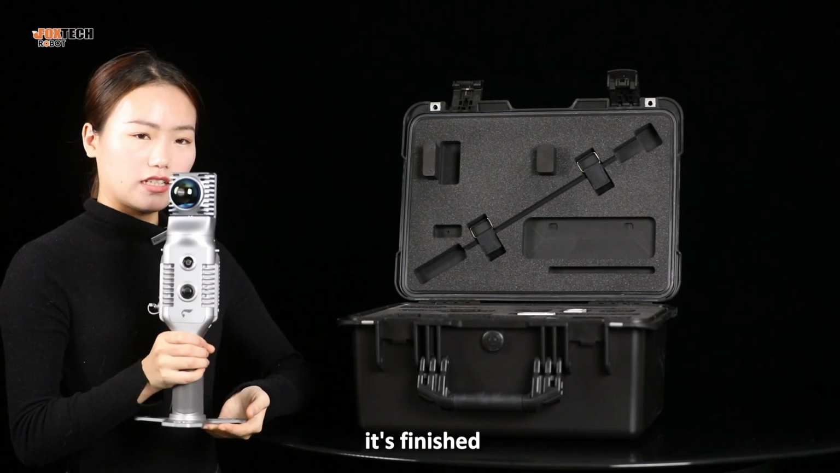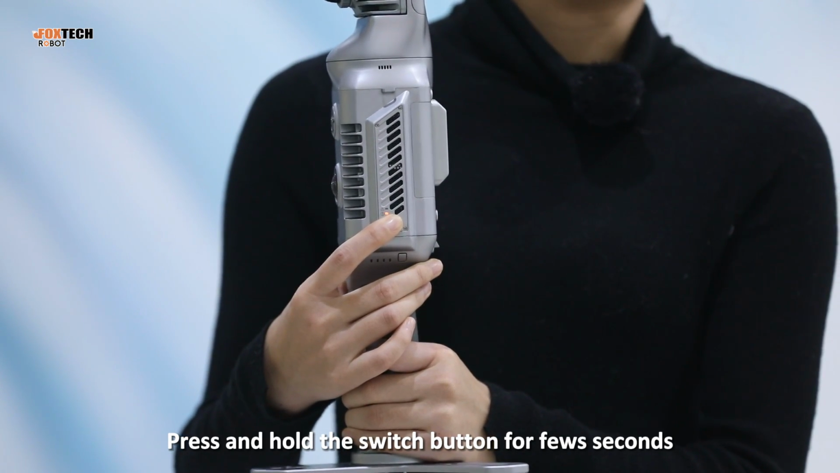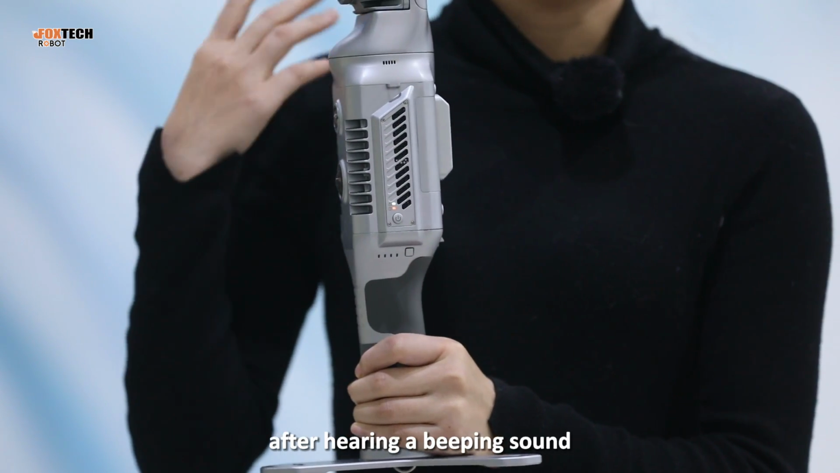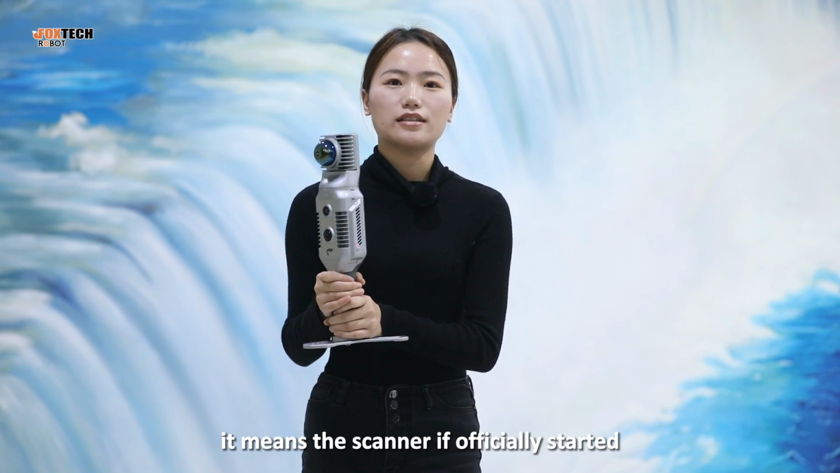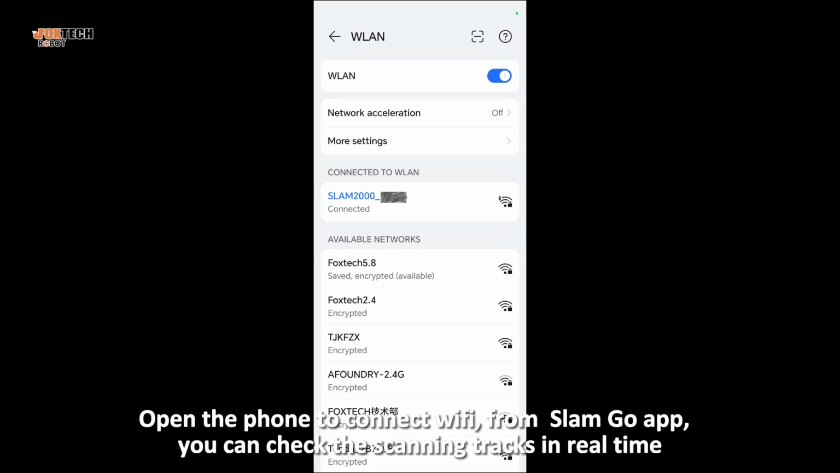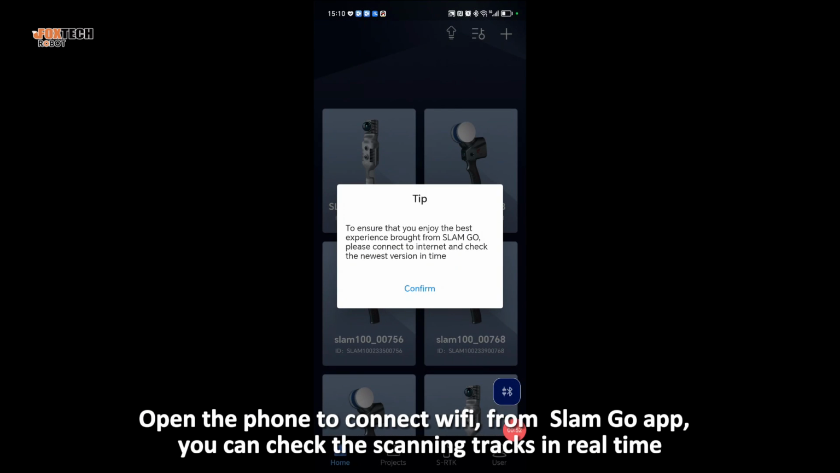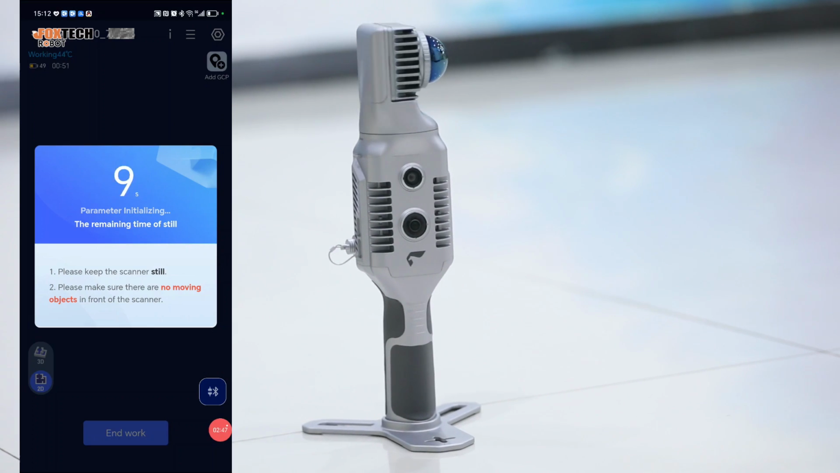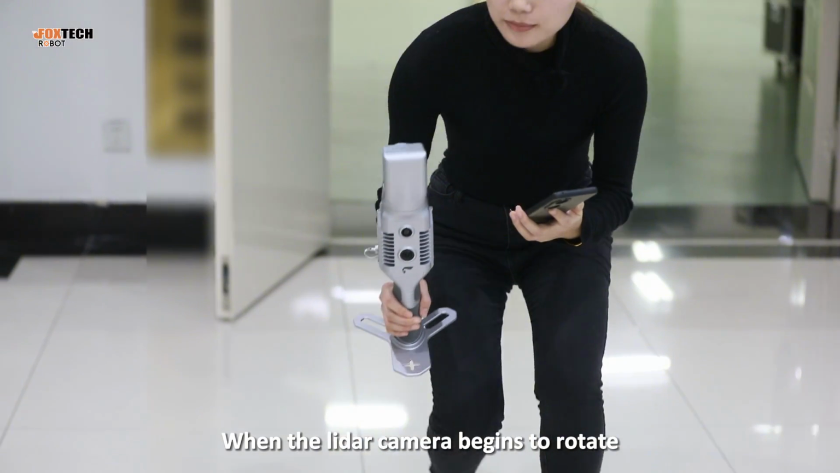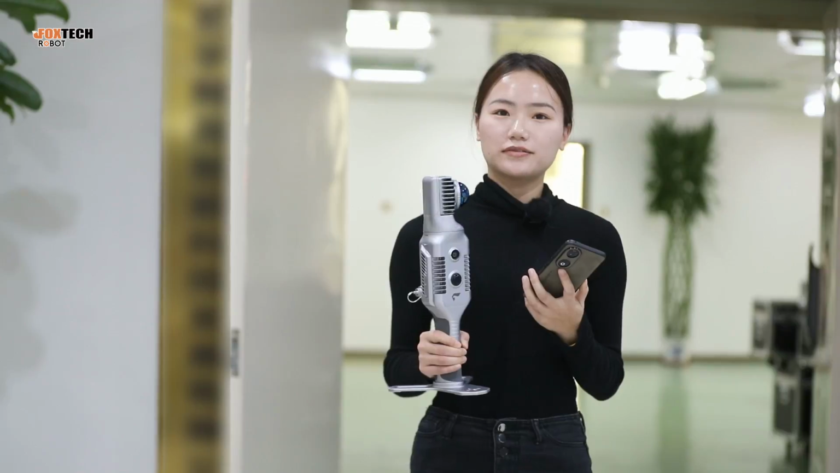Okay, it's finished. Press and hold the switch button for a few seconds. After hearing a beeping sound, it means the scanner is officially started. Open the phone to connect to Wi-Fi. From the SLAM2000 app, you can check the scanning checks in real time. When the LiDAR scanner begins to rotate, it means it can work formally.